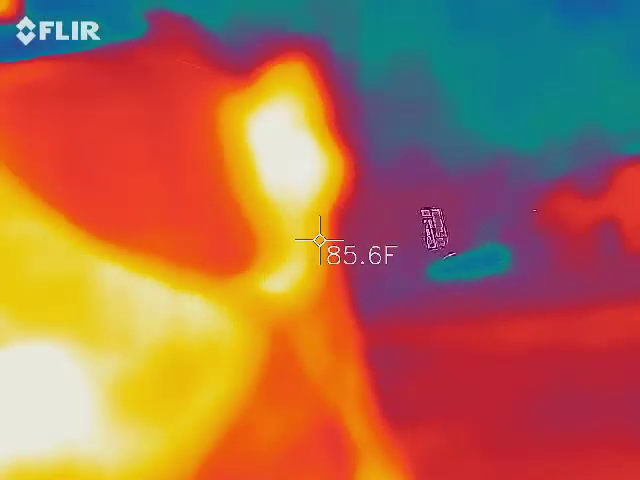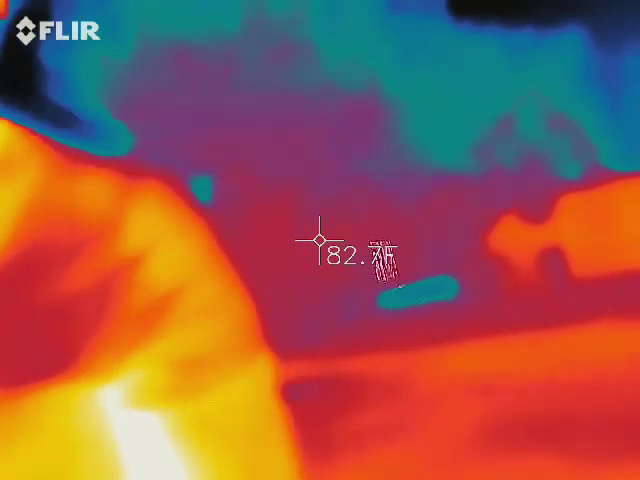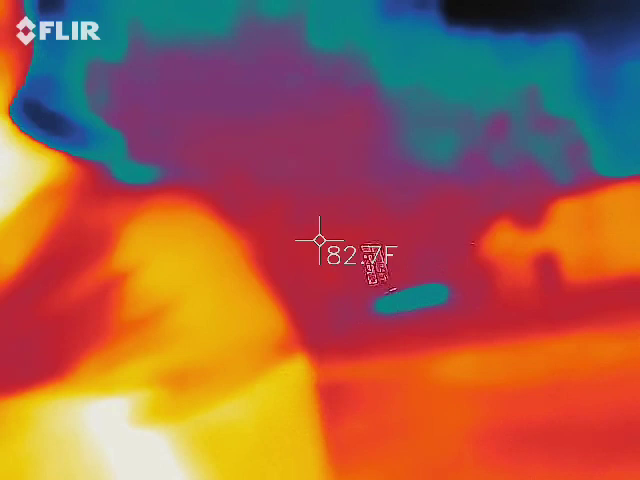We definitely got a good red spot going there. Those weird spikes are happening. Yeah, that's pretty erratic. That's what I'm looking for. There's no real rhythm to that.